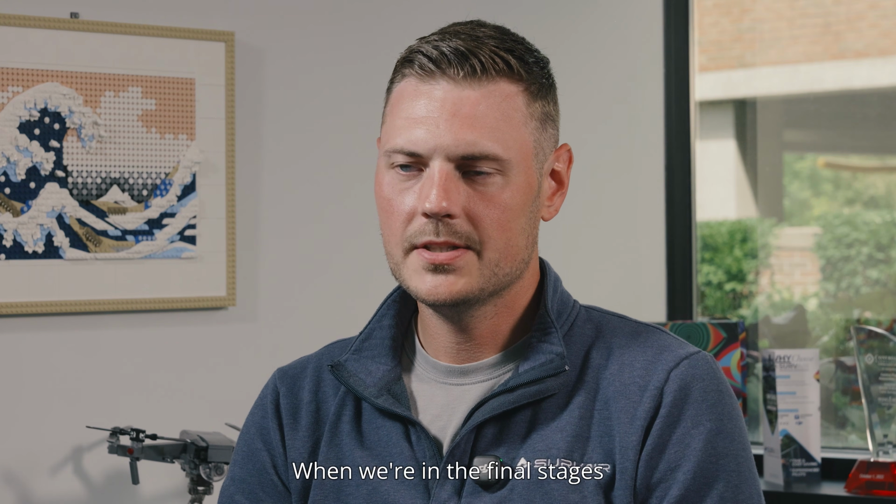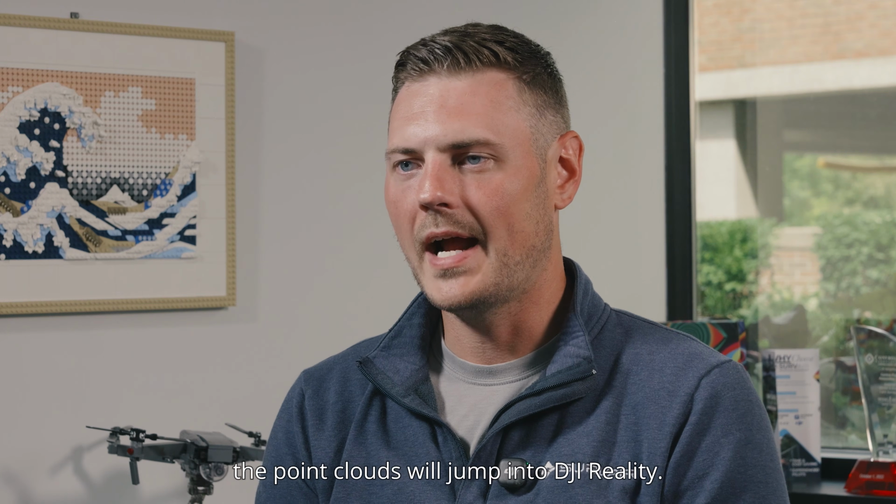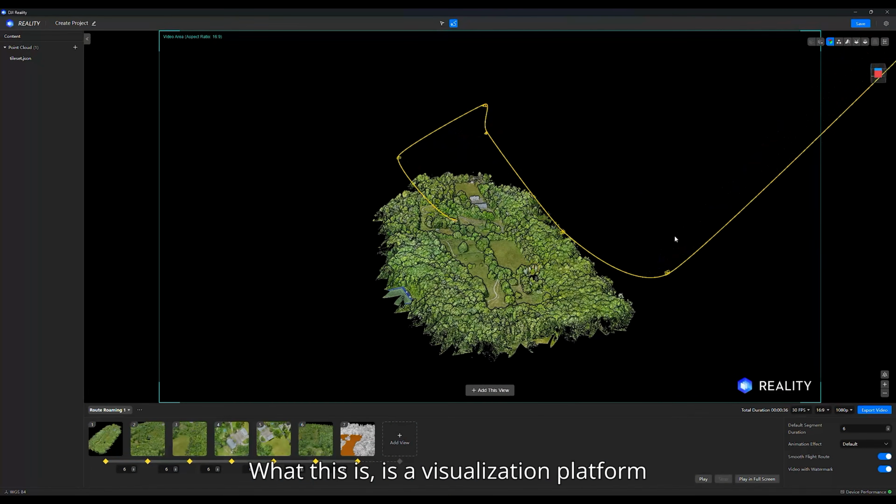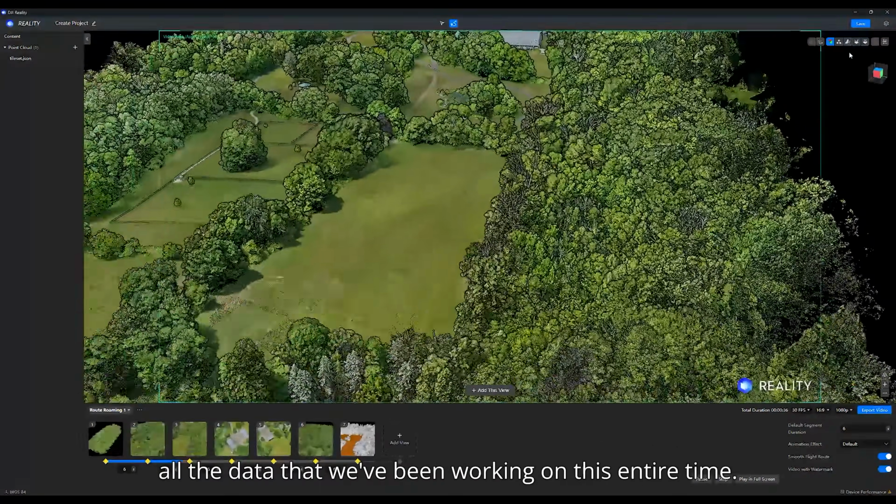When we're in the final stages of all of this processing and editing the point clouds, we'll jump into DJI Reality. This is a visualization platform where we can create videos and fly-throughs of all of the data that we've been working on this entire time.